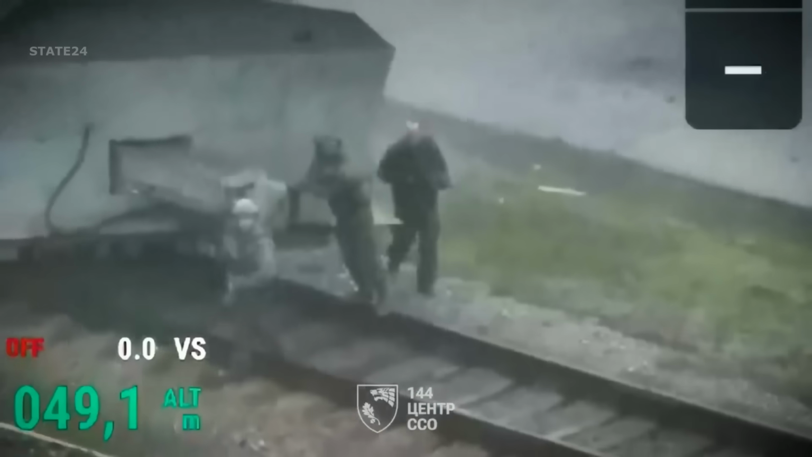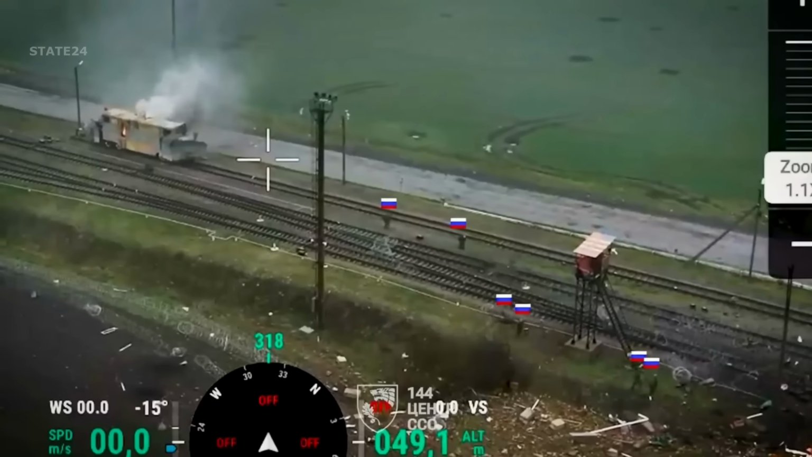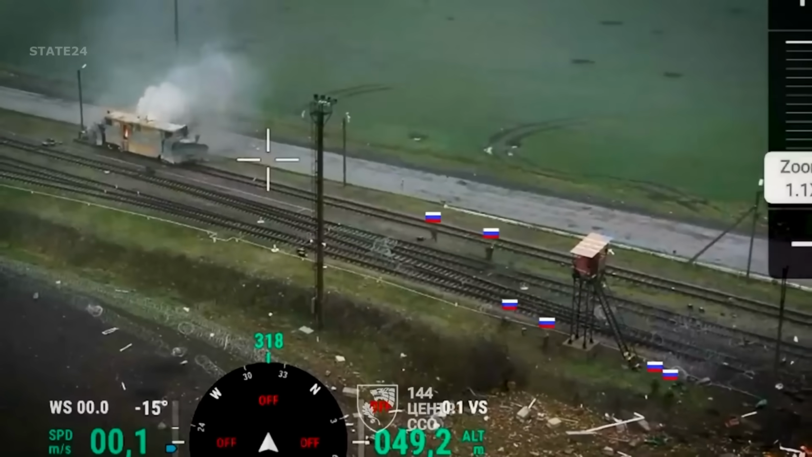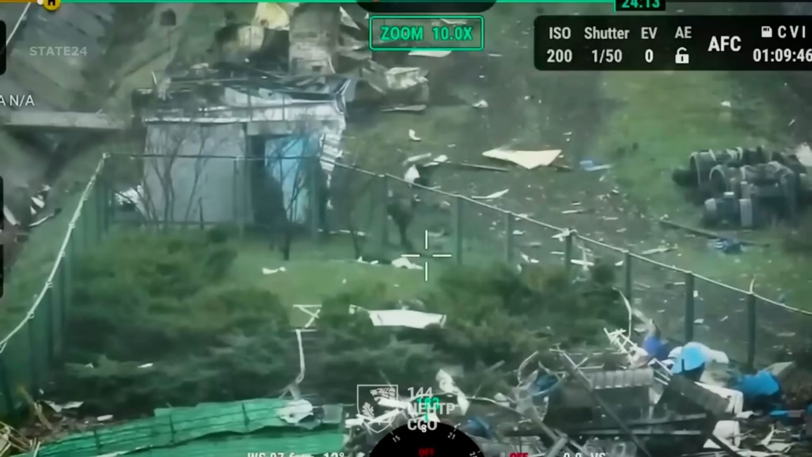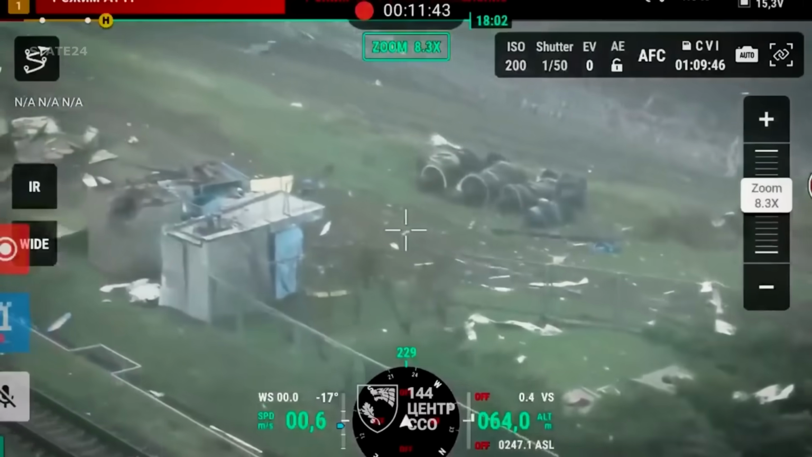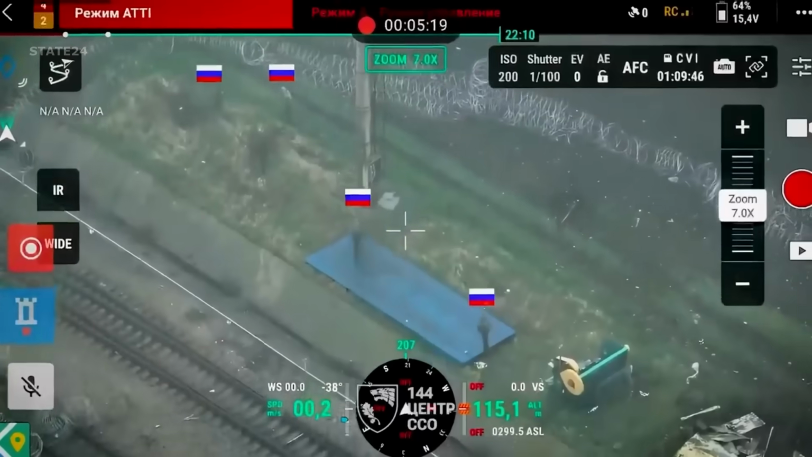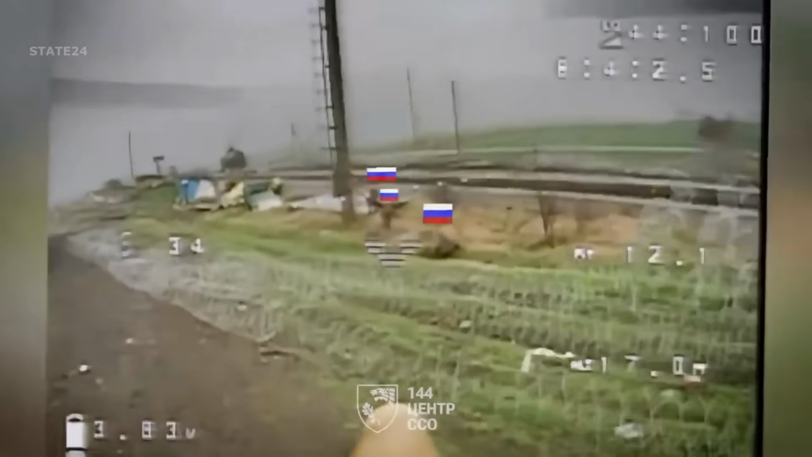Panic-stricken Russian soldiers did not know what to do and then decided to flee quickly. 6 Russian soldiers got out of the vehicle and quickly drove away. They all started looking for a place to hide. All the Russian soldiers were seen to be fully equipped. Some went into the nearest ruins, while others sought other hiding places. The operation starts now.